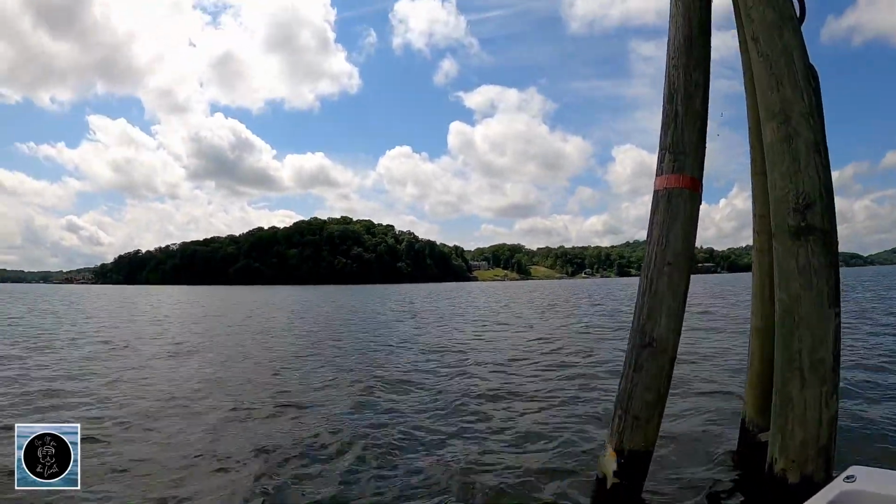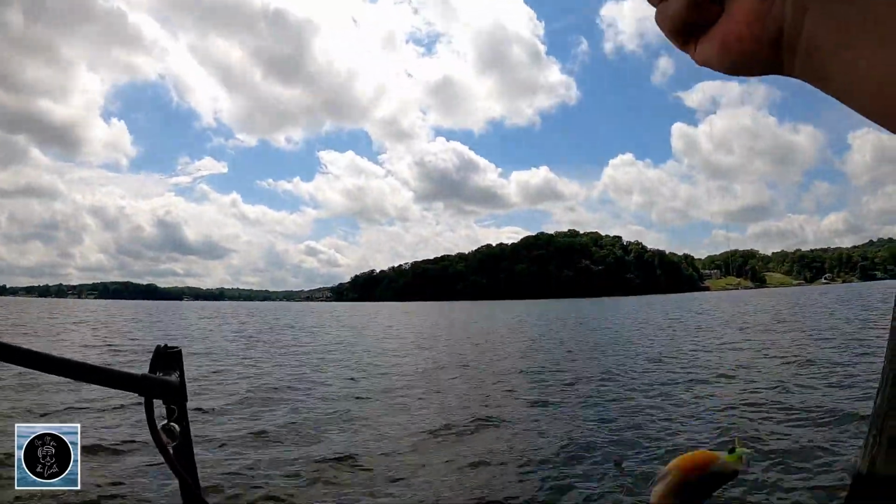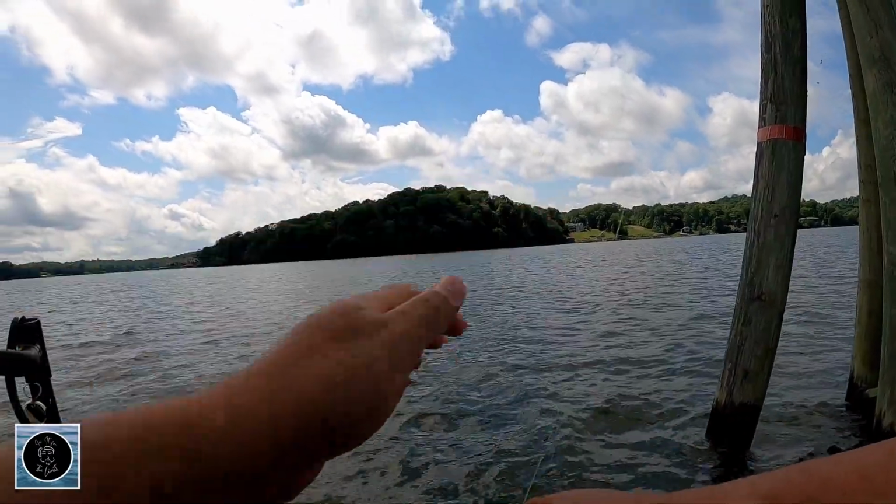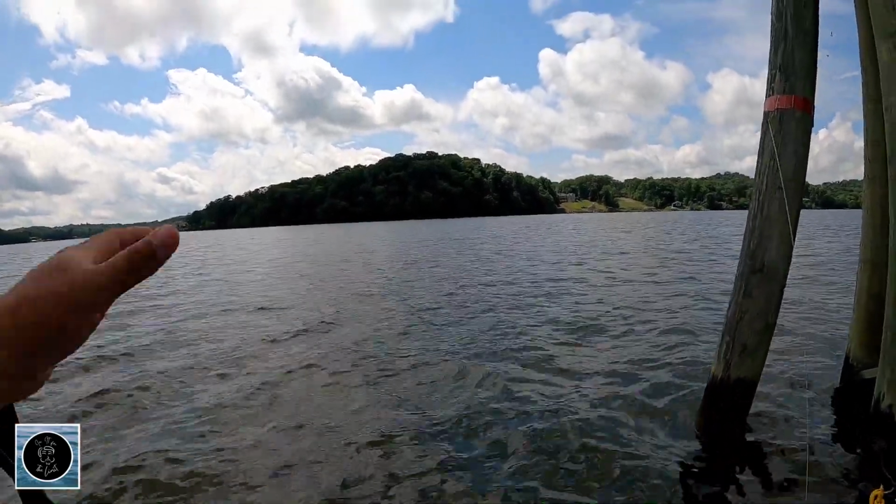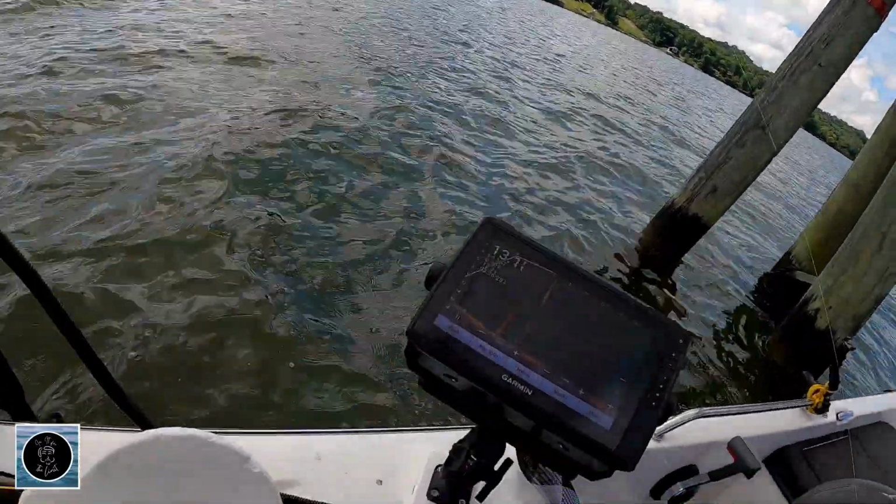There we go. Good little bluegill right there. So these ain't all bluegill, but that'd be a good eater right there. Just right at good eating size.